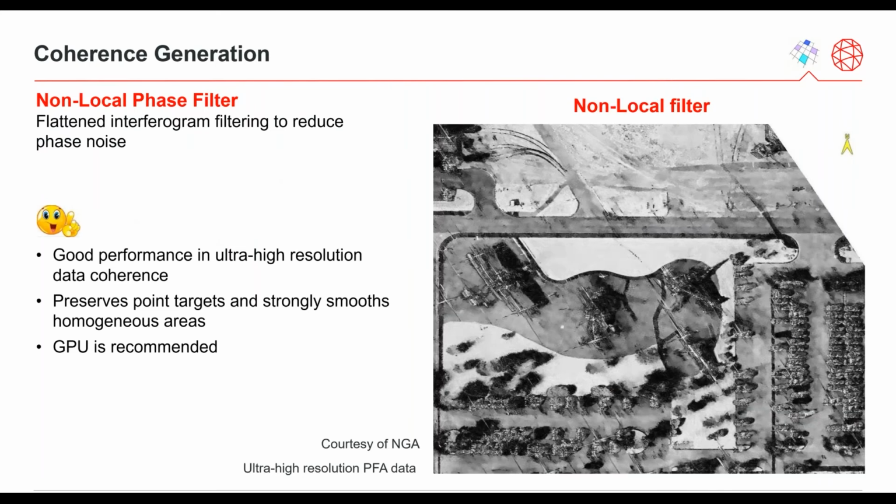To precisely estimate the coherence and filter interferograms, a non-local filter specifically designed for InSAR and based on interferometric phase and amplitude similarity has been added to SARscape 5.6. The newly implemented non-local filtering method is a flattened interferogram filter which enables generating output products with reduced phase noise. See here, in this ultra-high resolution PFA data, boxcar filtering versus the new adaptive non-local InSAR filtering.